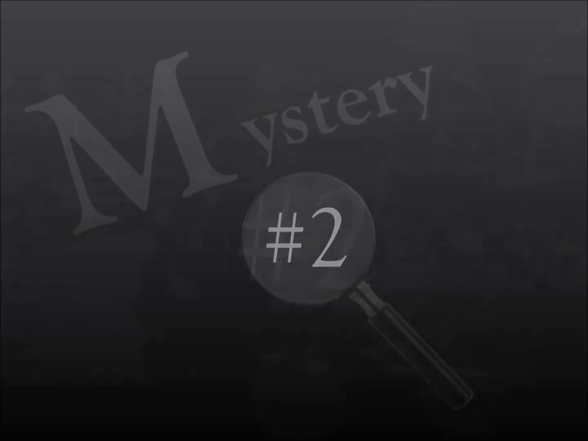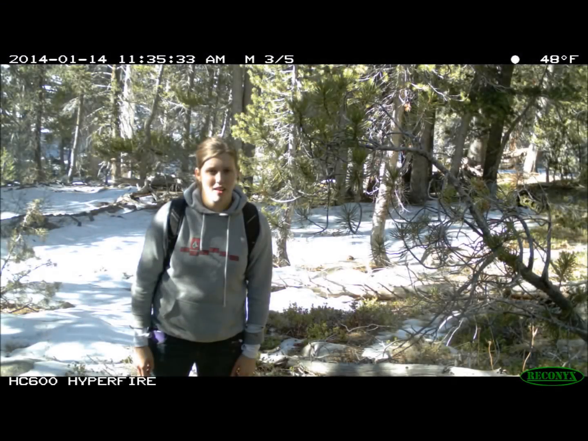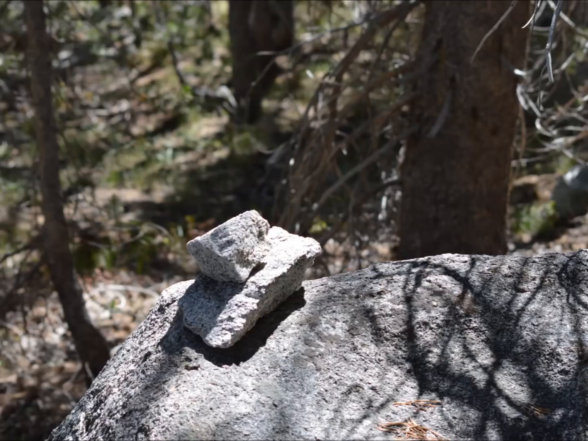This episode is coming to an end, but before it does, I want to leave you with one more mystery. In the winter of 2014, while a dear friend who I consider a niece, Miss Katie Sullivan, and I were retrieving the memory cards from cameras that were previously deployed, we both noticed curious rock stacks that were in very close proximity to the cameras.